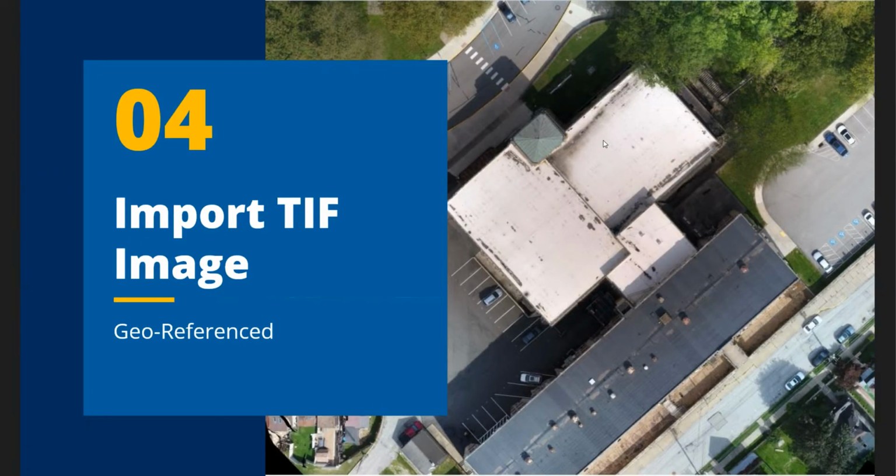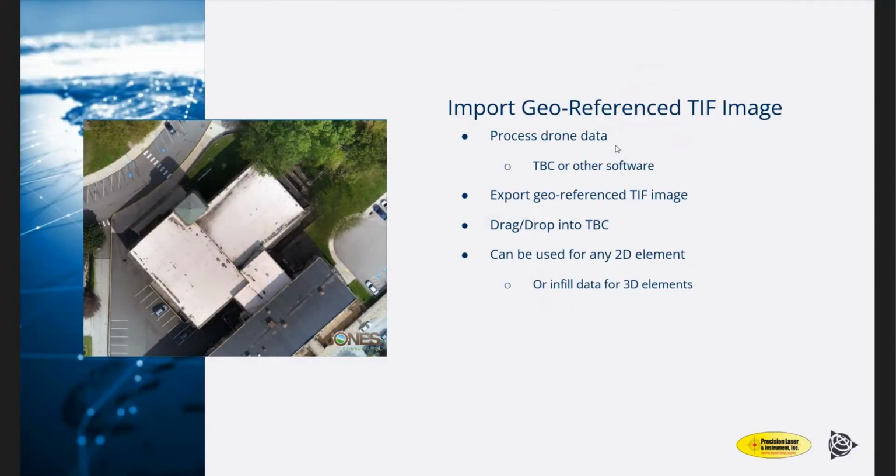So lastly, we can import our TIF or TIFF image. You can process the drone data in any software that you want. I know Pix4D is very popular. UAS Master is another way to do it, and be able to bring those TIFF images in. All you have to do is just drag and drop them into TBC.